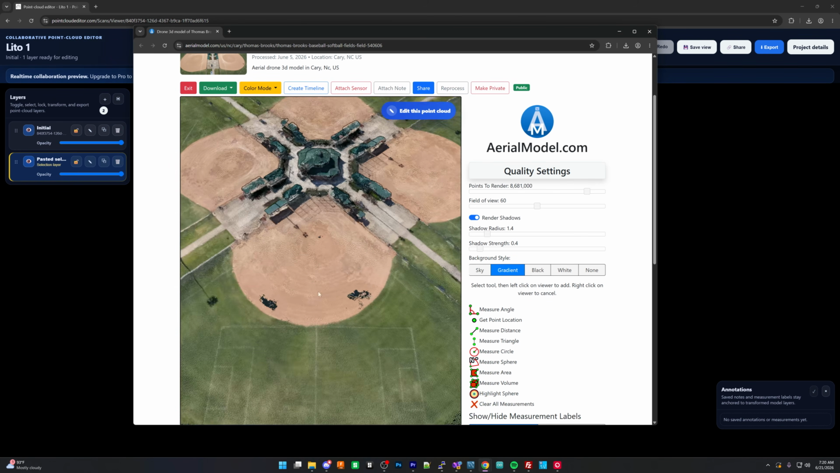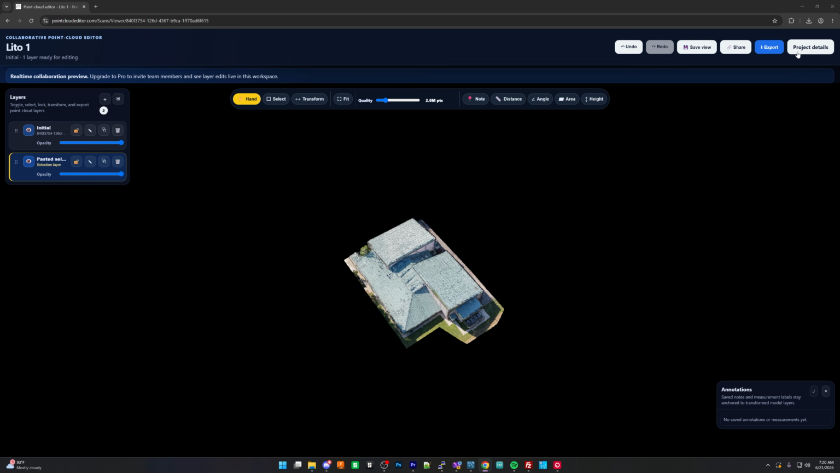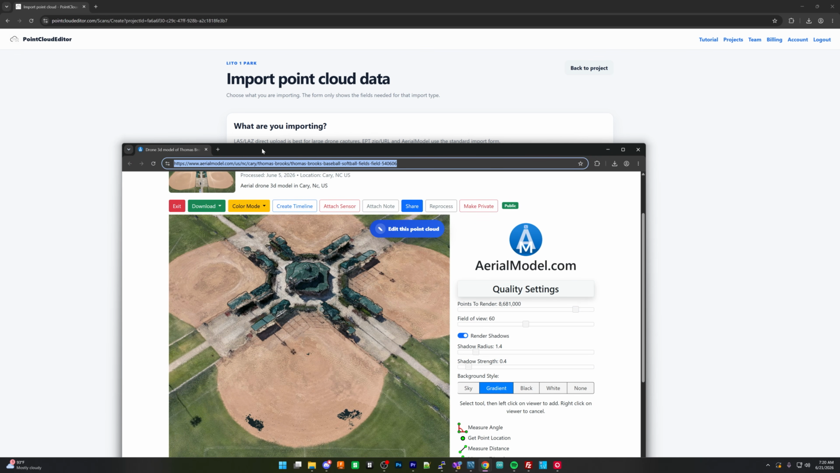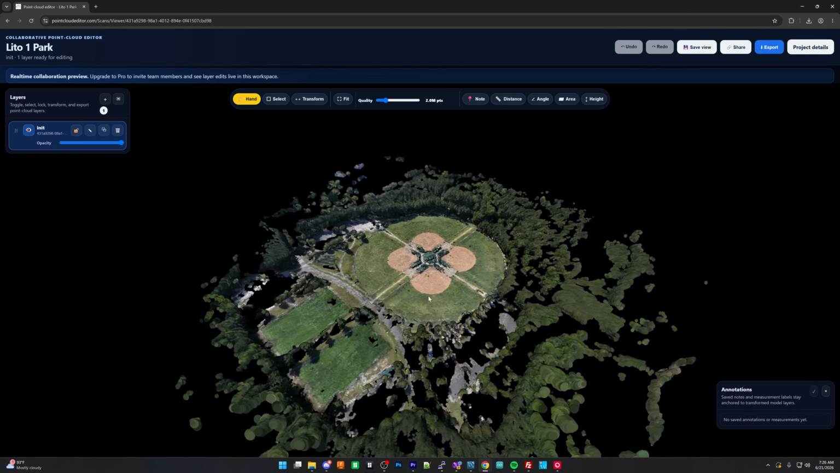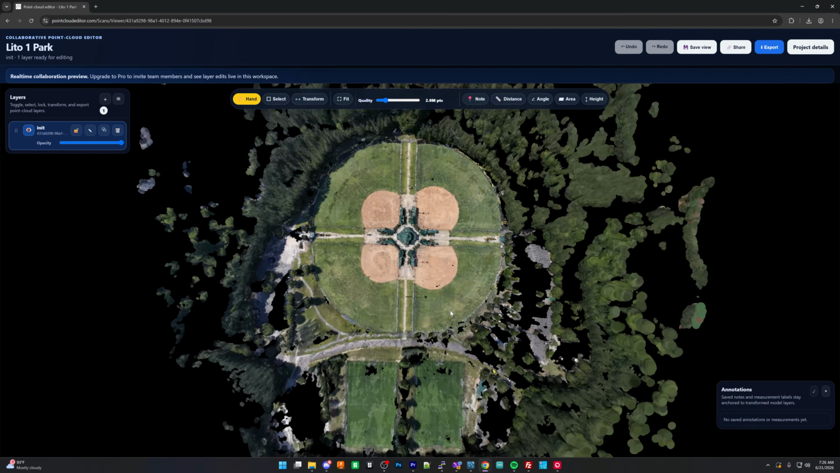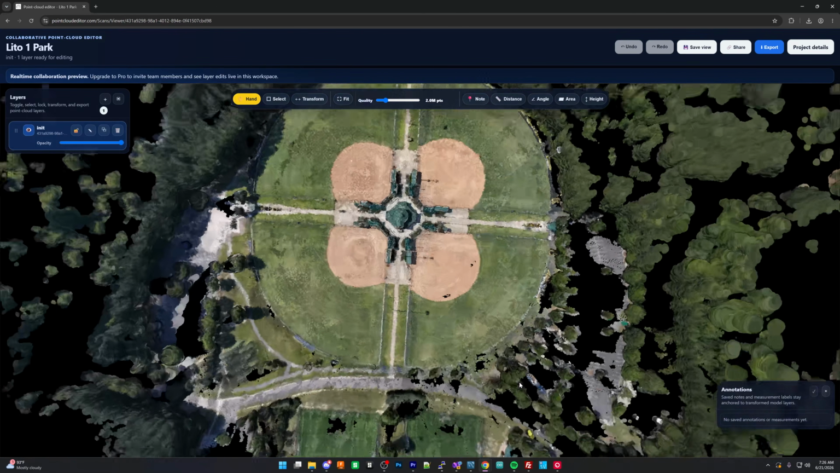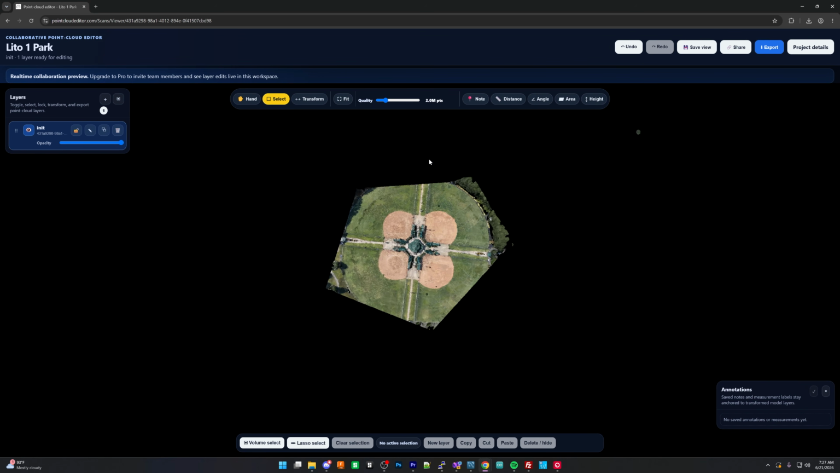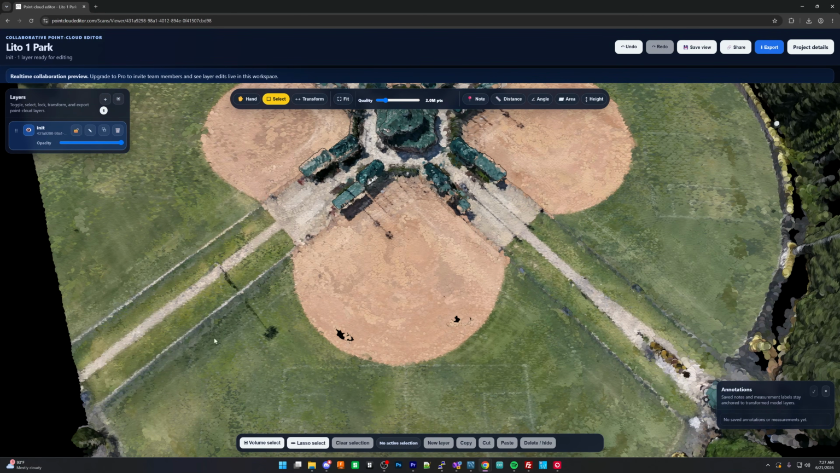For the baseball field, you'll see that we have some things that we can patch up too, these little holes. So we can make a new project, copy and paste that link up from Aerial Model, import, wait for it to finish, open it, and then we can start getting rid of all the stuff that we don't want to see. But also we can go through and patch this. So real quick.